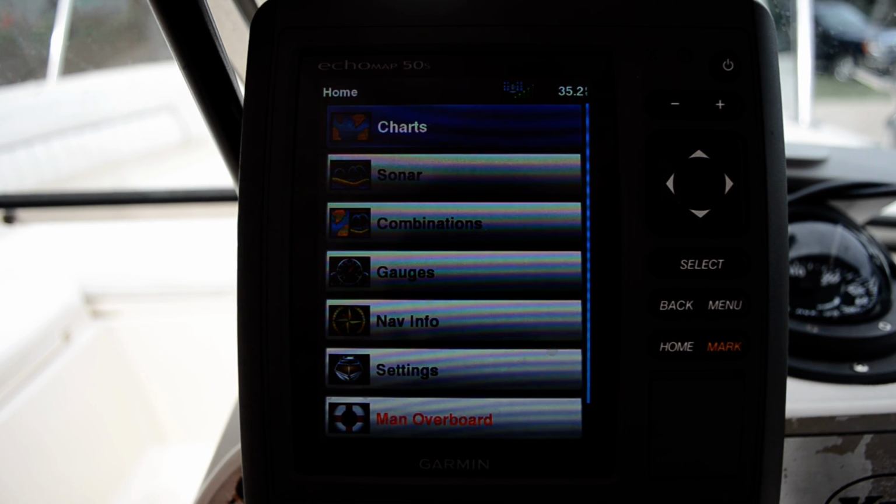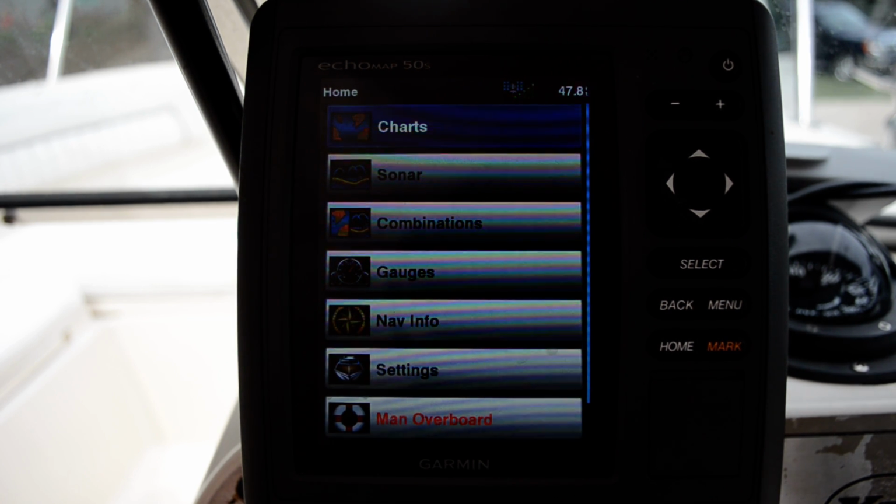Alright, so here's my quick review of the Garmin Echomap 50S. Just got it a couple weeks ago. So far it's proved to be a fantastic little unit. Been a big fan of Garmin in the past, mainly for their GPS. But their fish finders seem to have come quite a long way these days.